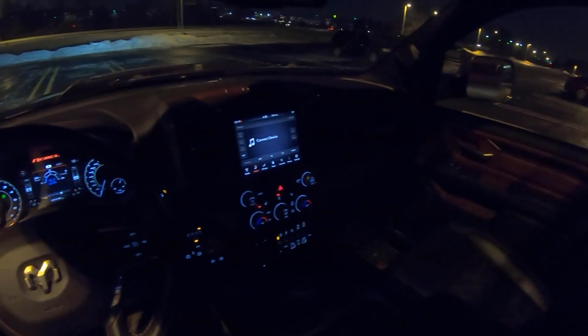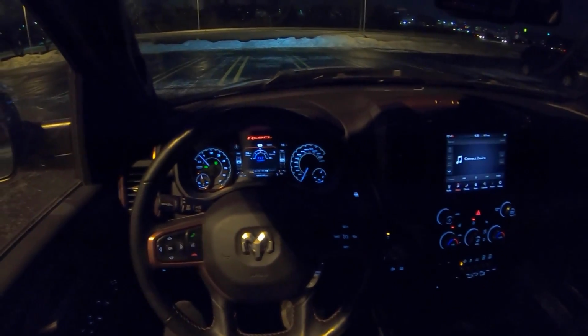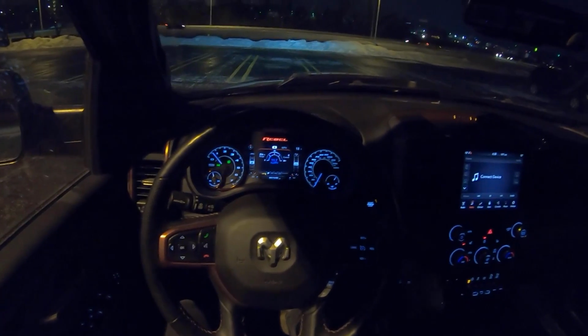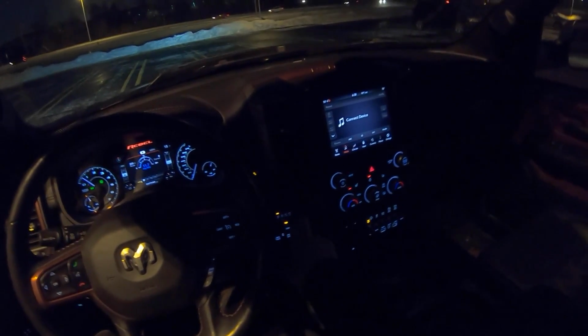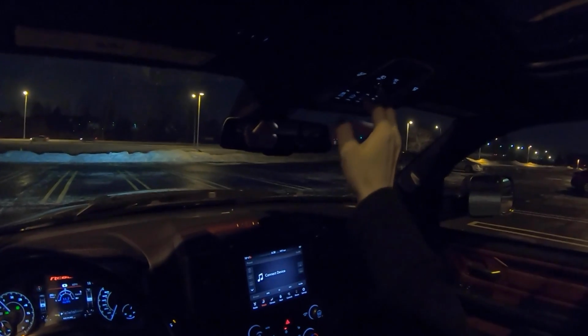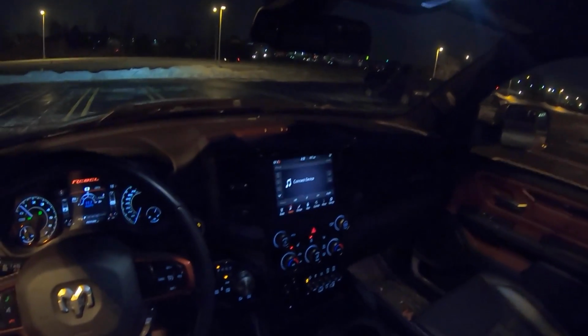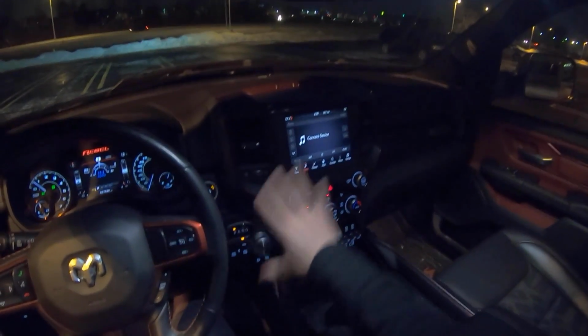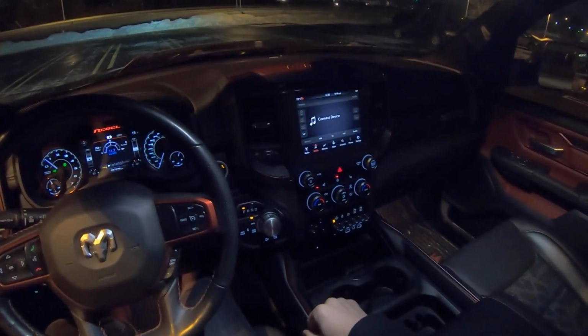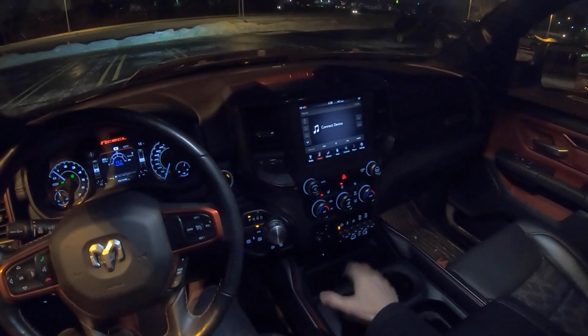Yeah, just a cool truck though, nevertheless. Miserable fuel economy, but that's to be expected. I do like this rotary shift knob. It's so quick and easy to use, and it falls right to hand. The ergonomics in this are okay. I would prefer maybe a little bit better of a layout and something a little bit closer to the driver, but honestly, it gets the job done.